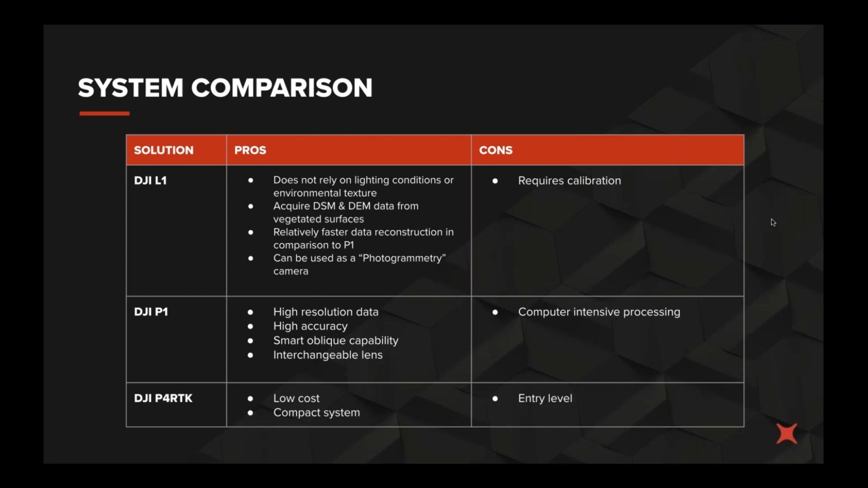One other thing to mention is that when you invest in the M300 system, you have the flexibility of being able to run with either the P1 or the L1, as well as a wide variety of bolt-ons that can be purchased separately from third-party manufacturers and from DJI for the M300 system. So that's basically all I've got to add. Van, what about you?